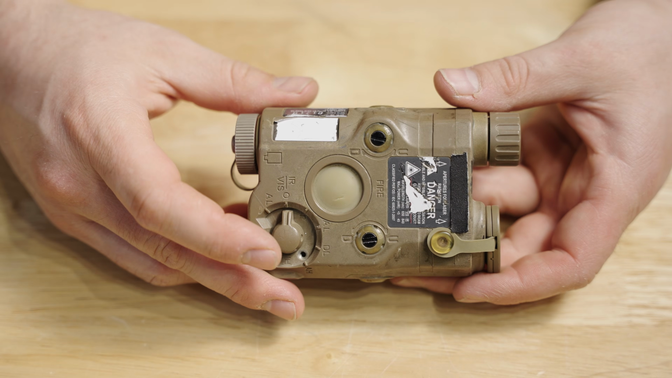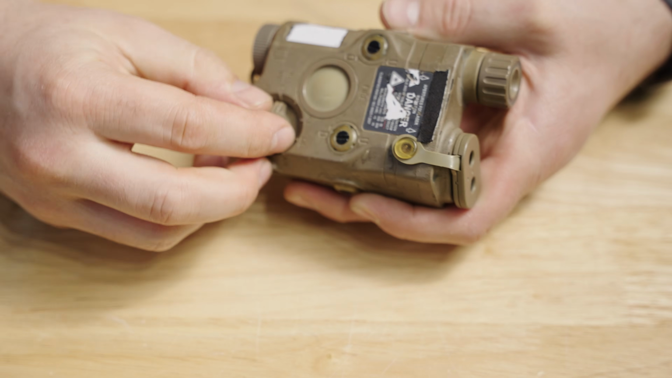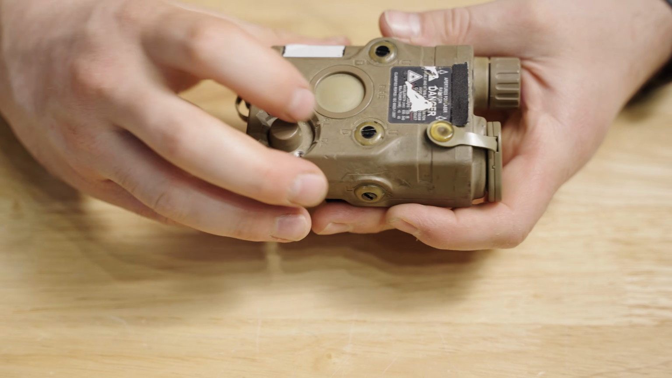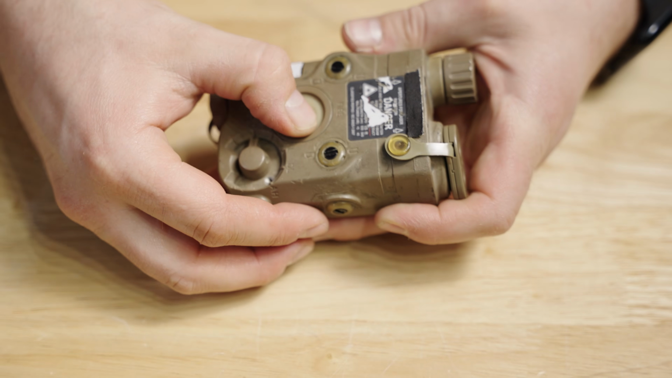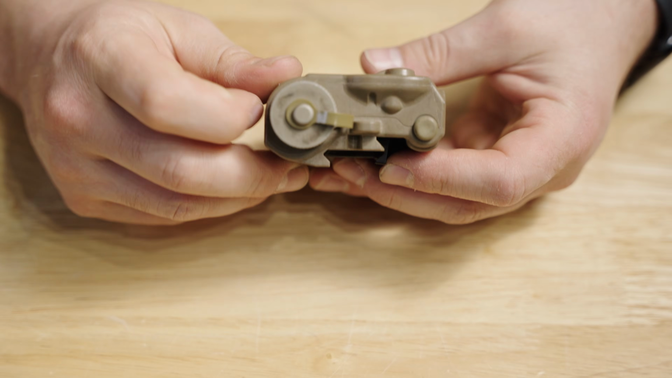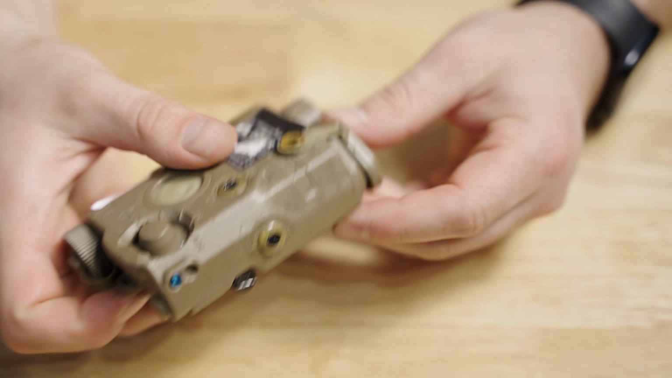Next, we have your classic PEQ15. So your mode selector is on the right-hand side. Very tactile. You definitely know when it's moving. Your actuation is on top. Not very loud, not overly tactile. You definitely know when it's being pressed though. Battery cap in the rear, remote switch port in the rear as well.